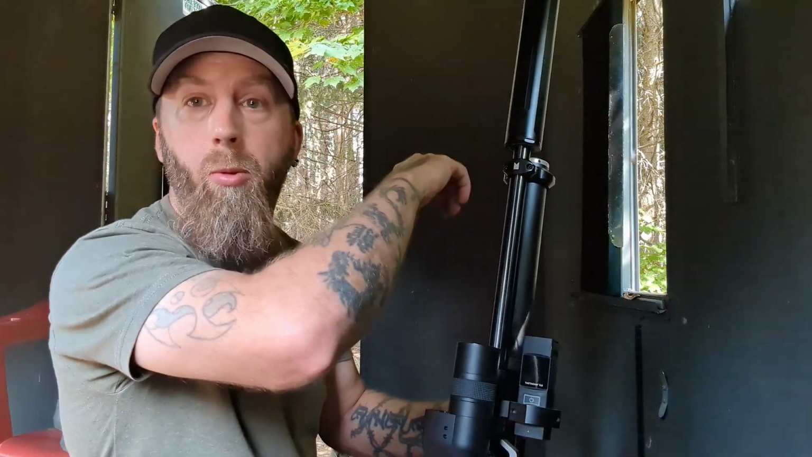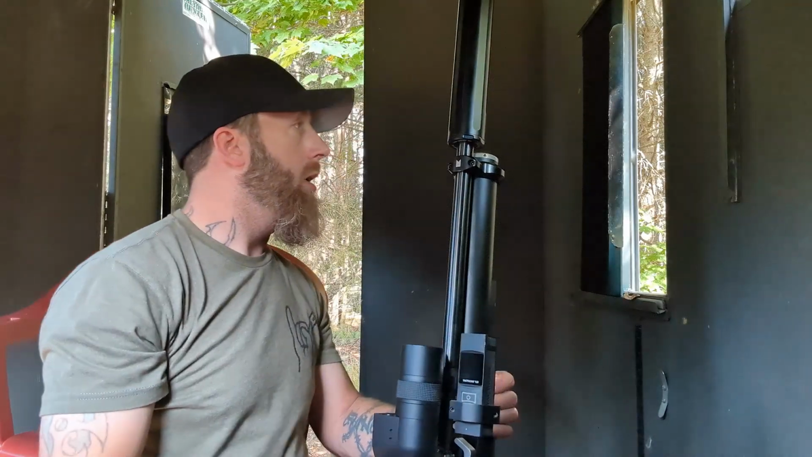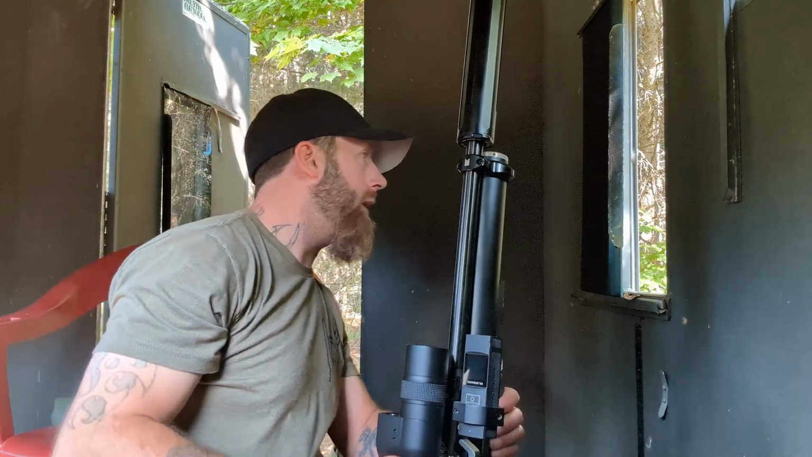Wish me luck. I got a group of them crossing the road over there. They're getting ready to come through the woods. Right where the last one was. Oh man. Yeah, they're coming through.